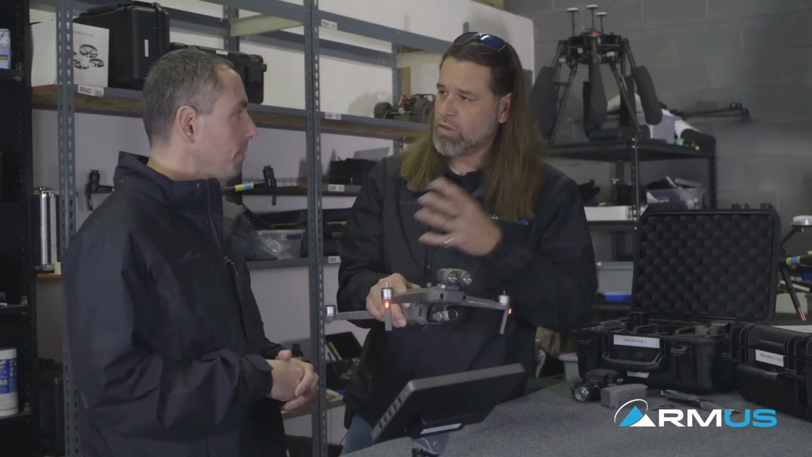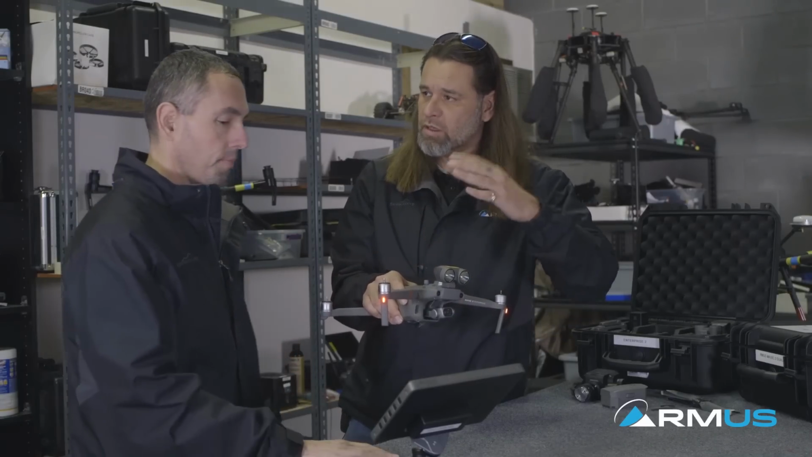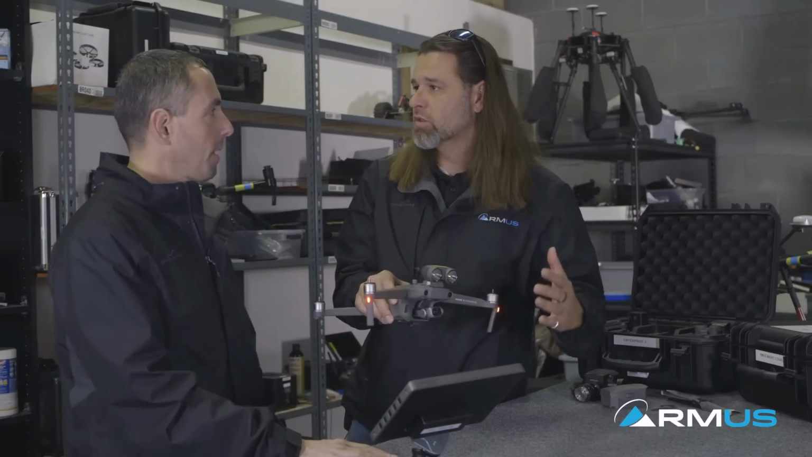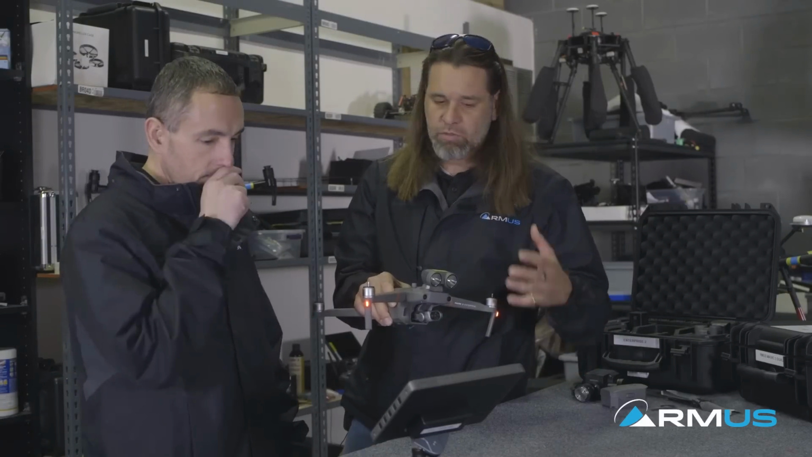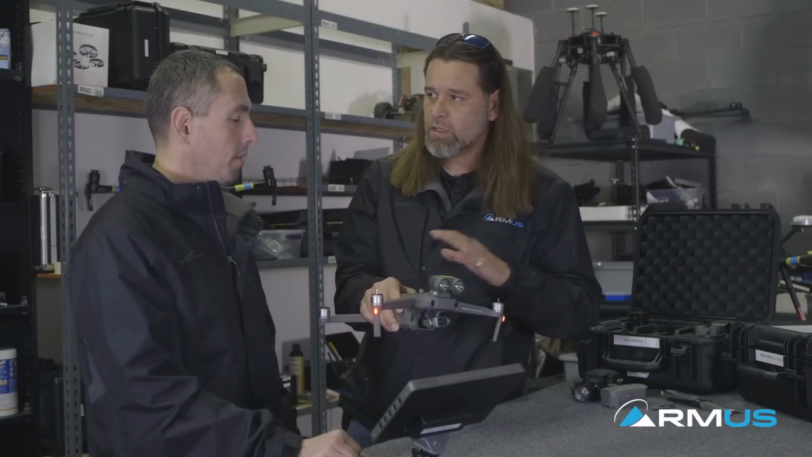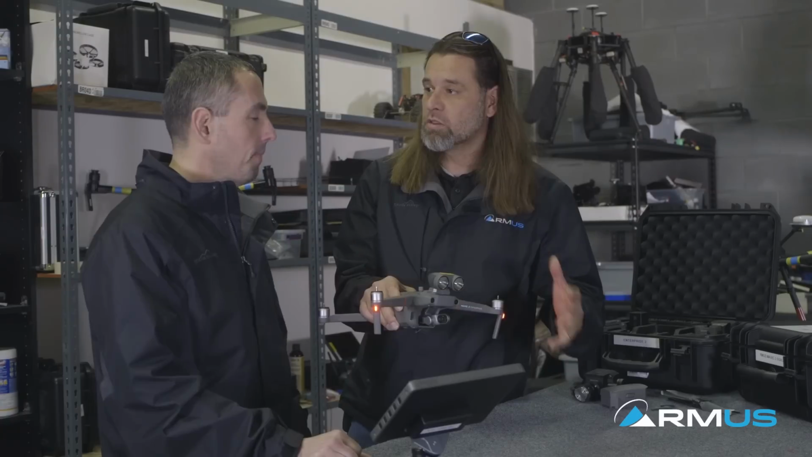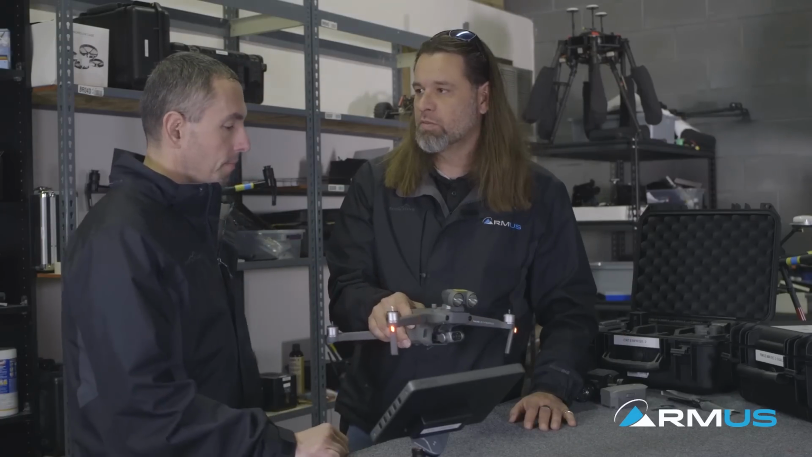So even where you're talking about this scenario of a state police looking for a person, you're likely going to be flying fairly close to it anyway. Yes. You're going to be really close to the area. You're not going to be flying at 400, 500 feet. You're going to be pretty low, trying to search if there is a possible reason to do so if you're not sure about how many people might have been ejected.